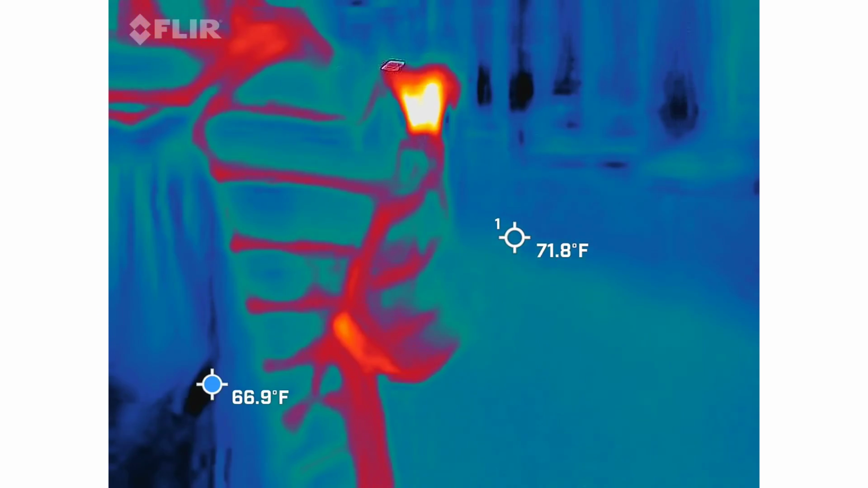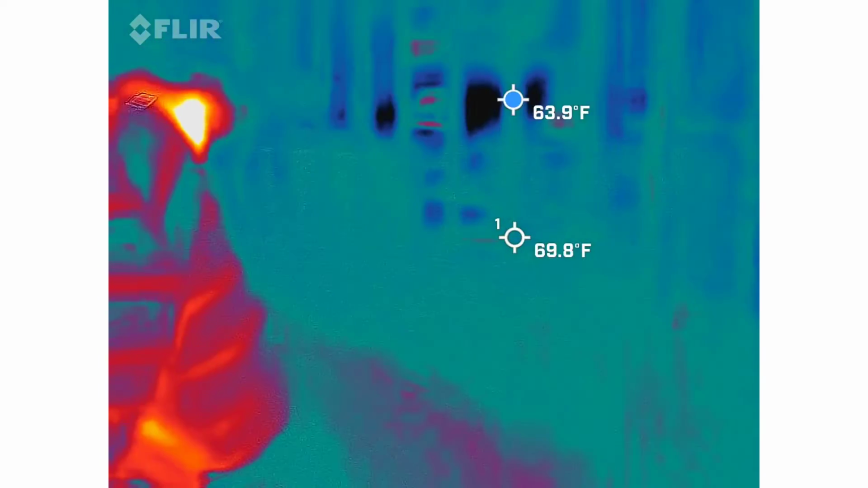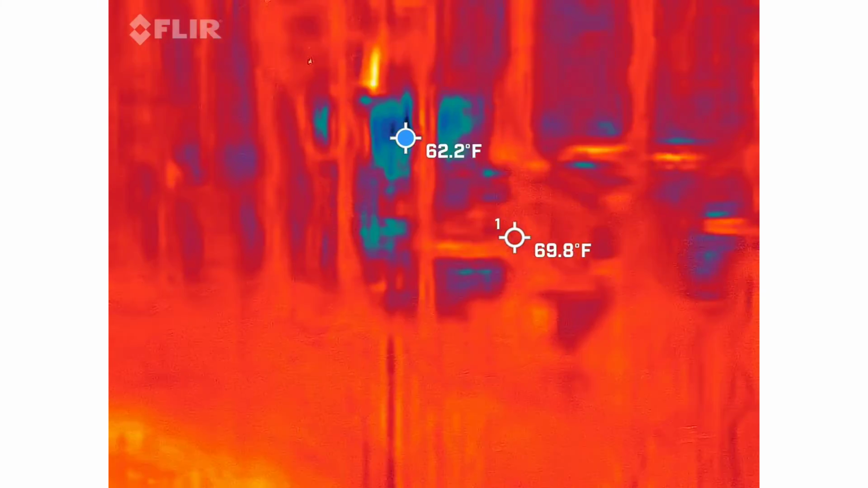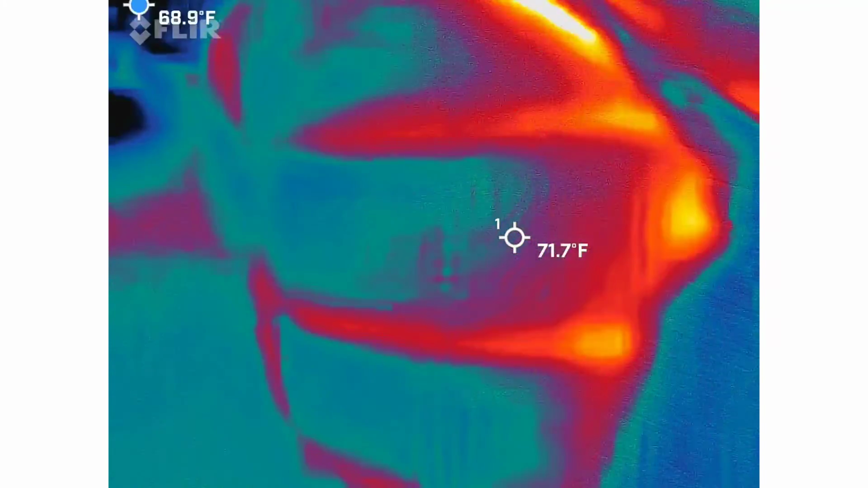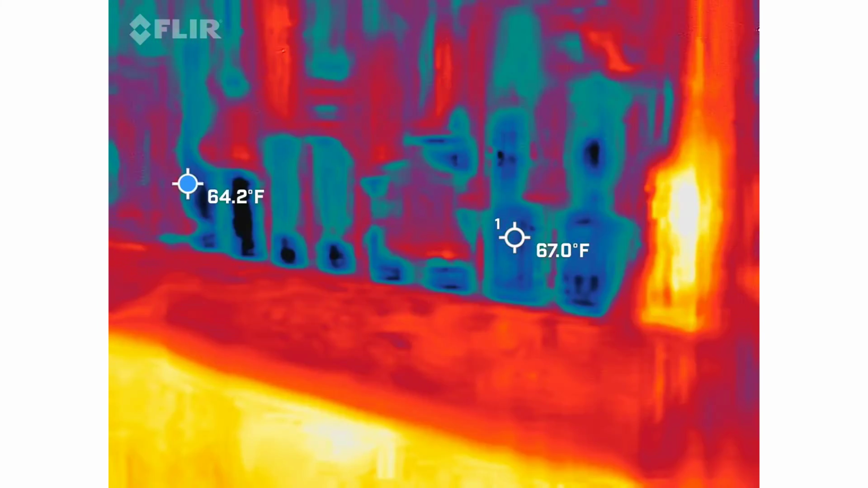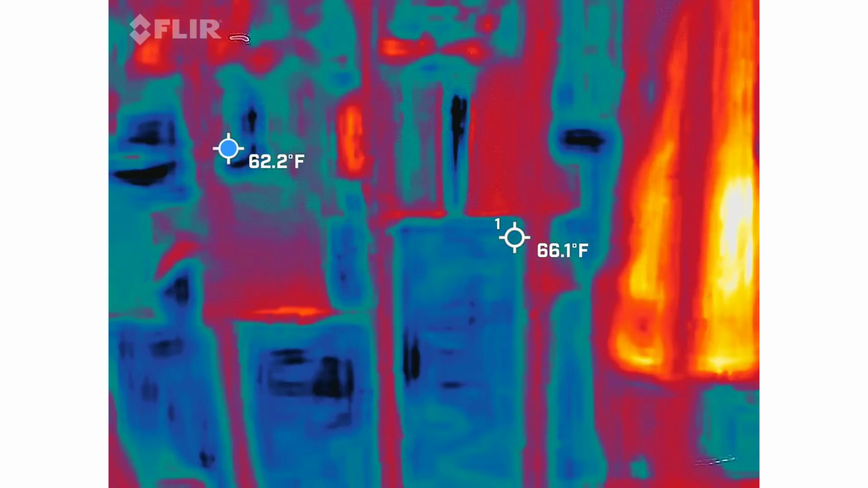What is the name of the ship that you were on? What is the name of the ship you were on? Nothing.